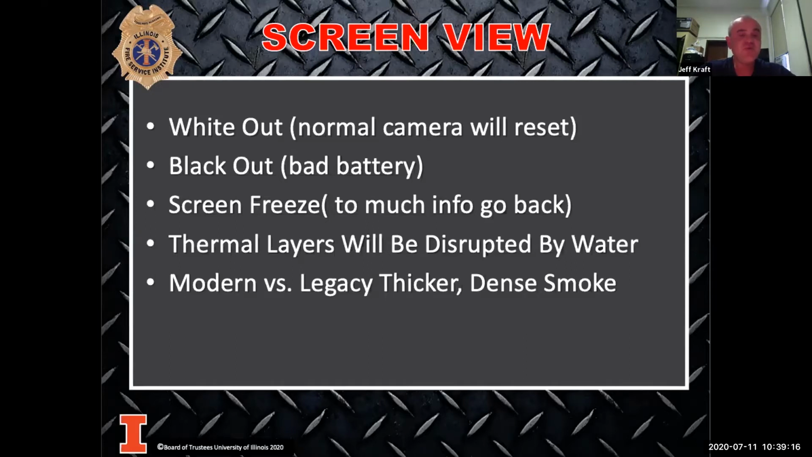So when you are moving that camera, you pay attention to what is going across the screen. You make sure you're watching that screen, that it's constantly moving. And if it stops, you go back to that wall and you start over again.